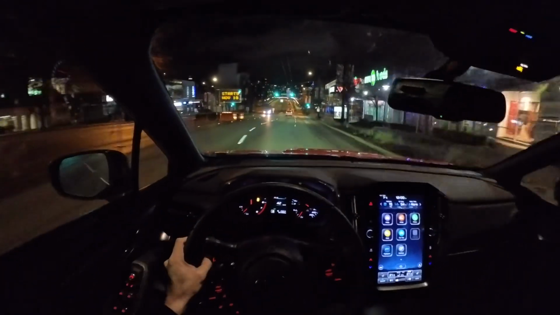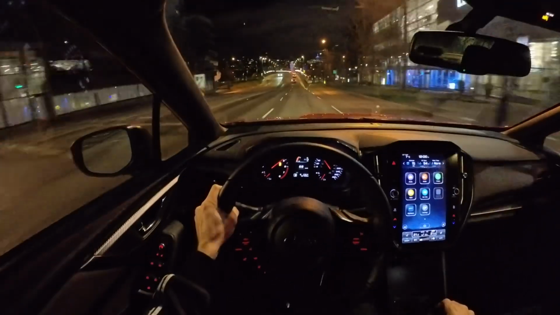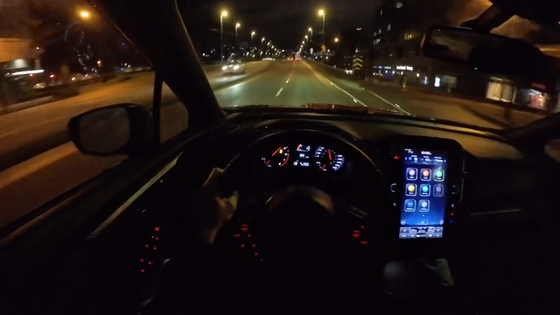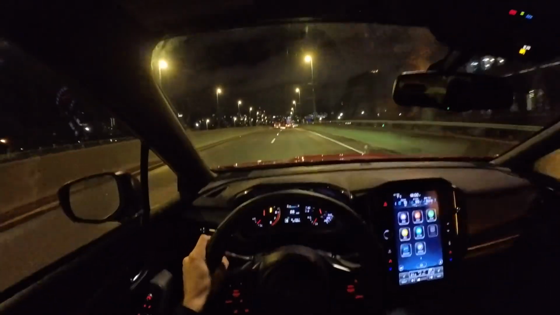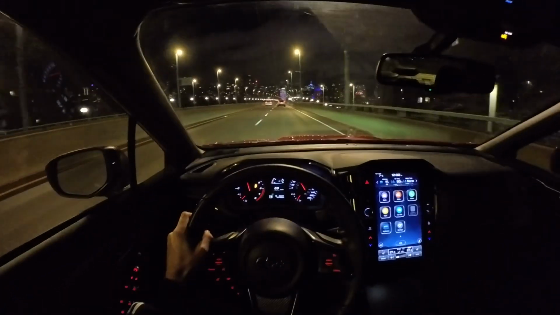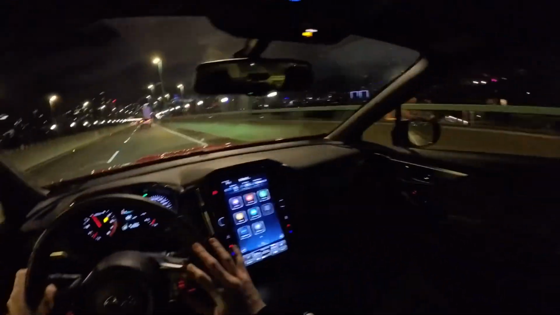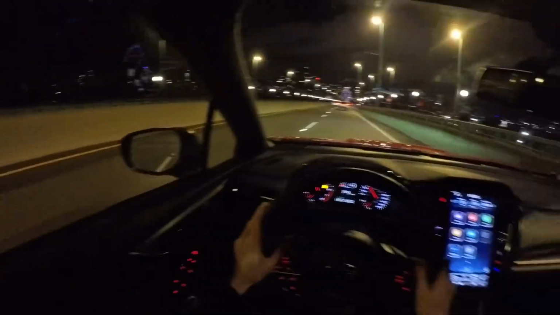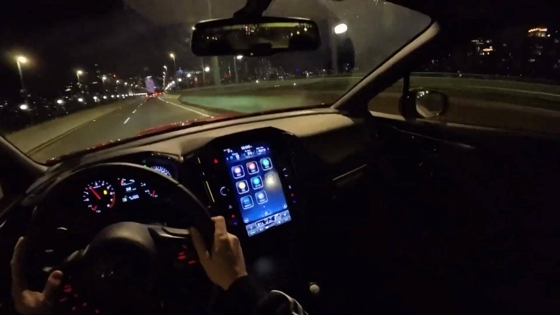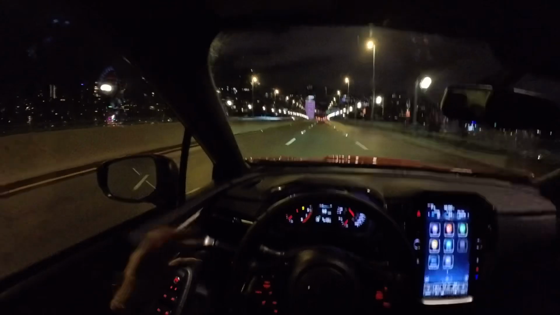Forcing it to remain in that high RPM, and then you have it right here. Oh, that felt great. So I'd say I'm still in love with the car. It's very hard to find a substitute. At the same time, other cars have their own strengths.